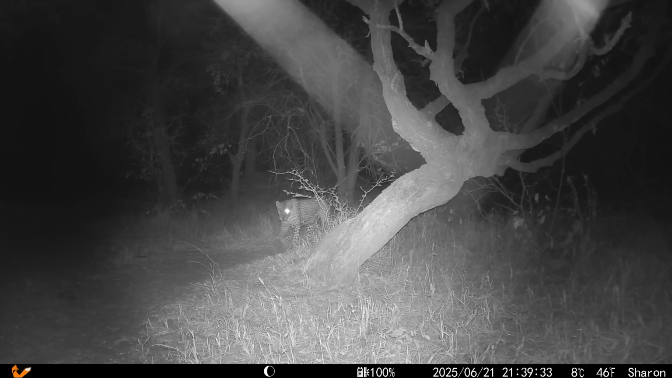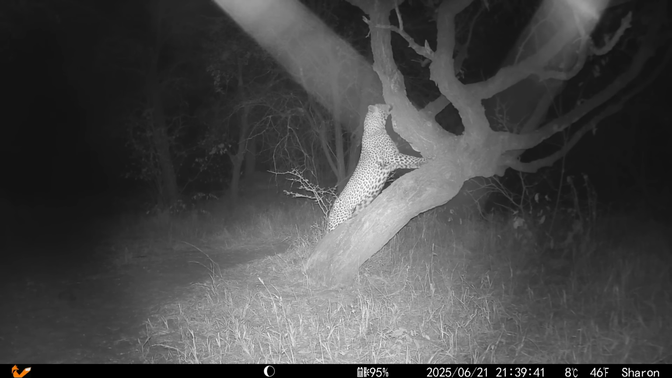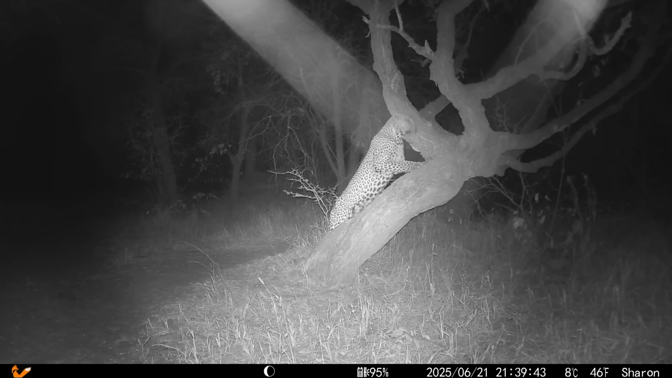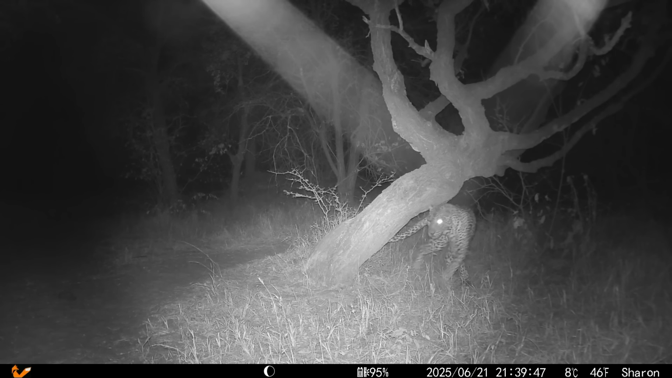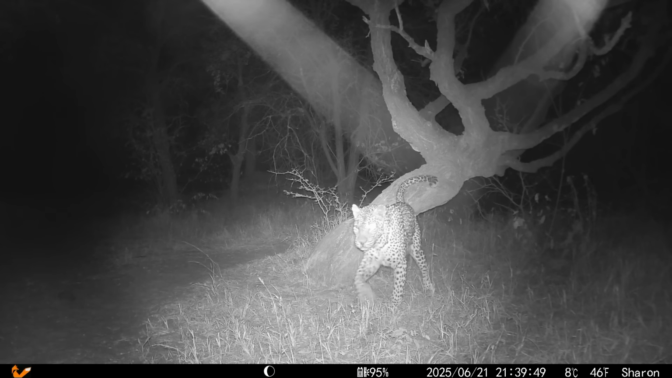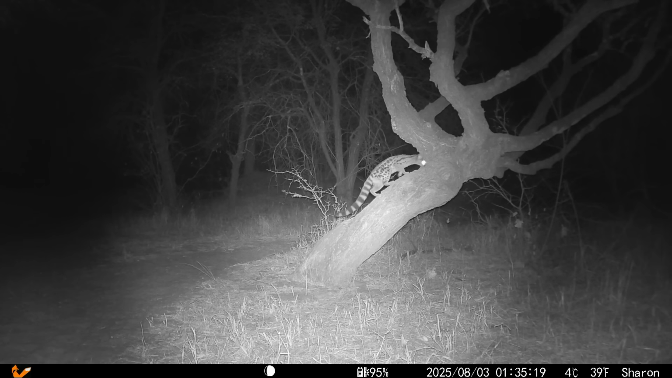Kulua, the old one-eyed female, also came past regularly, and on the 21st of June she too used the tree to sharpen her claws and mark her territory. But Kulua and Mafu weren't the only predators scent marking here. A beautiful genet actually also climbed into the tree to leave a message.